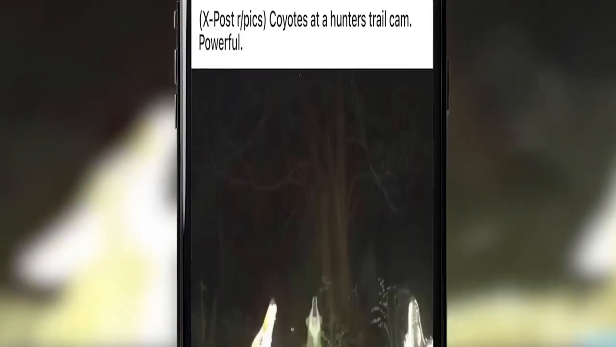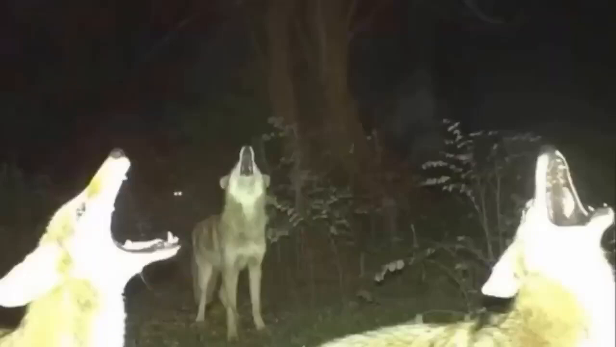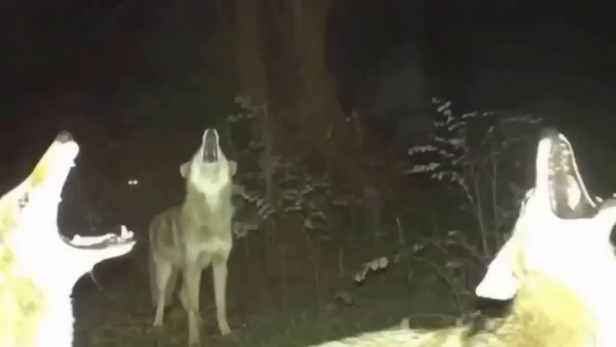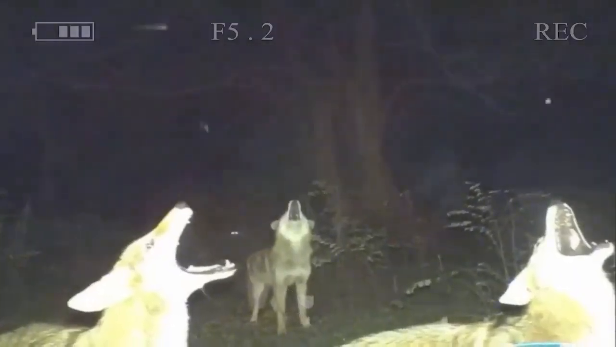Coyote howling. The image stands out as the most peculiar trail cam capture. Captured in Southern California, it depicts 3 coyotes howling simultaneously, howling and exuding the spookiest sensations while standing somewhat apart. The man considered it to be the scariest thing he had ever come across until he noticed an object in the shadows. 2 dazzling eyes stared directly at the coyotes as though they were about to attack.